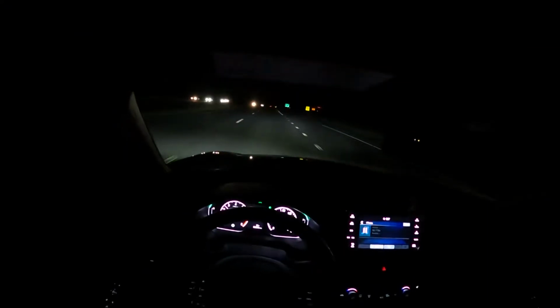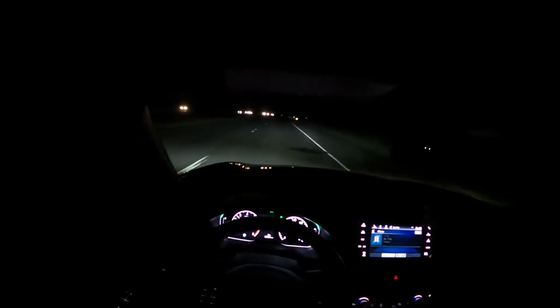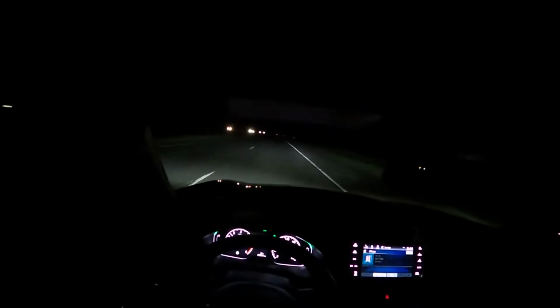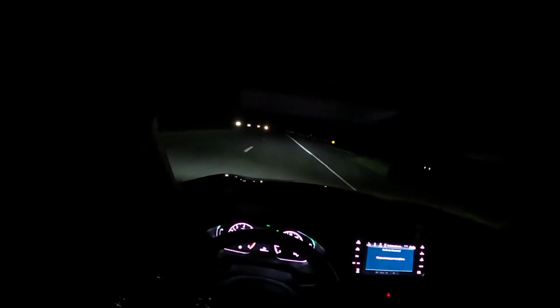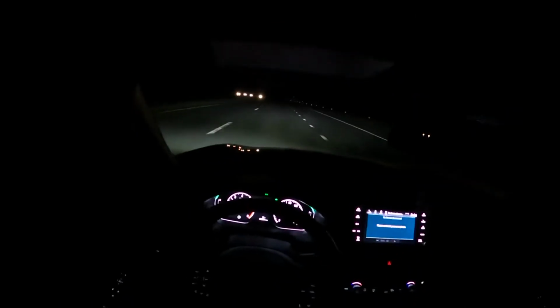AC off, obviously. You guys know Honda gets its most power when the AC is off. But yeah, these gears are extremely long, so we'll probably be hitting crazy numbers at a crazy gear. So just don't worry too much about it.